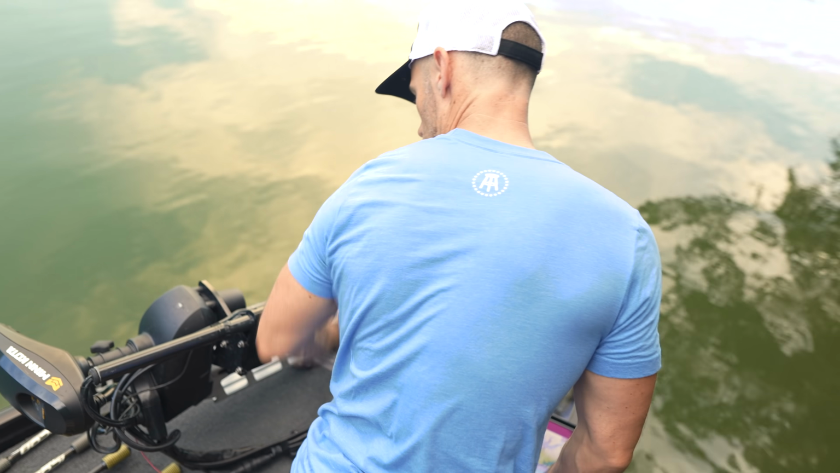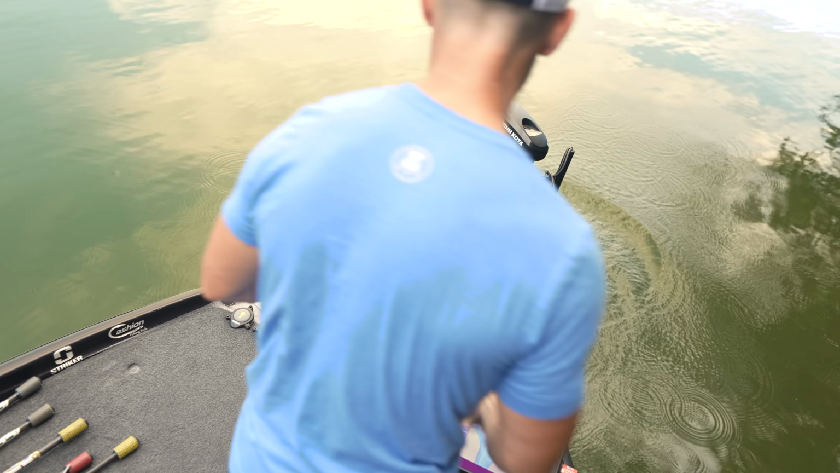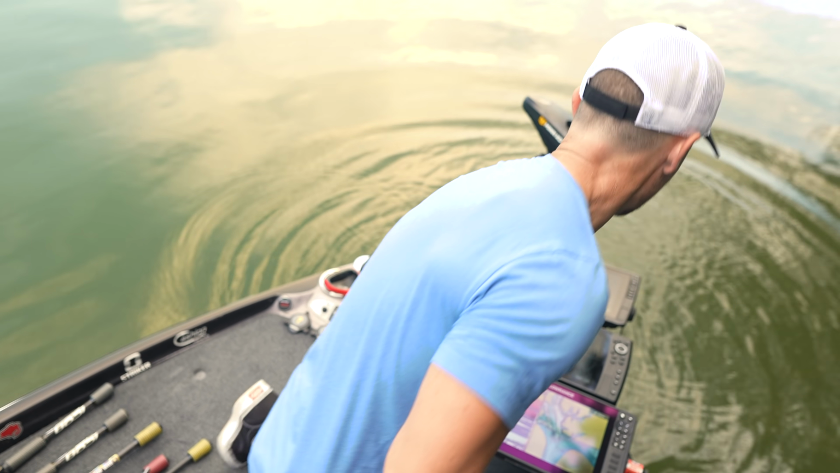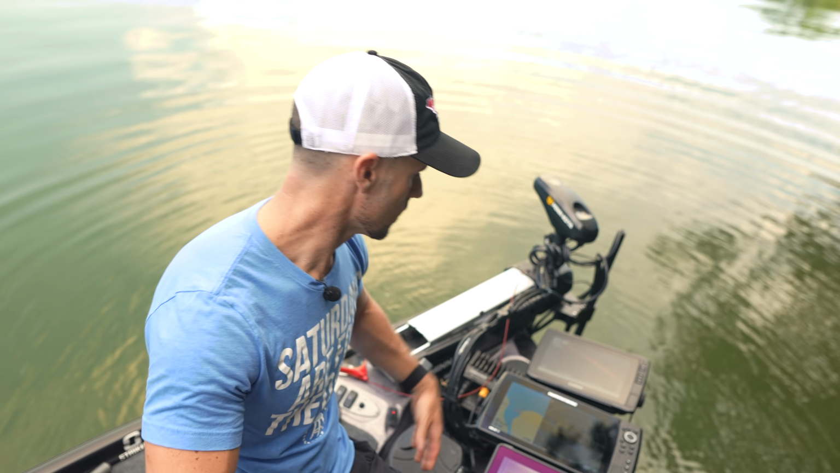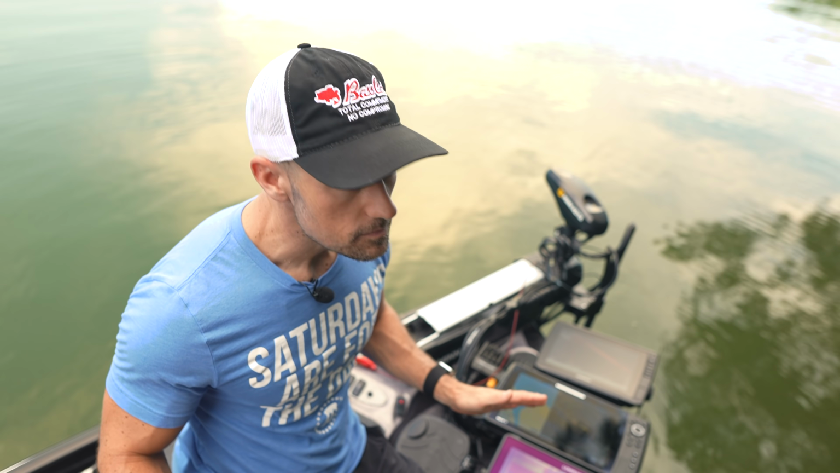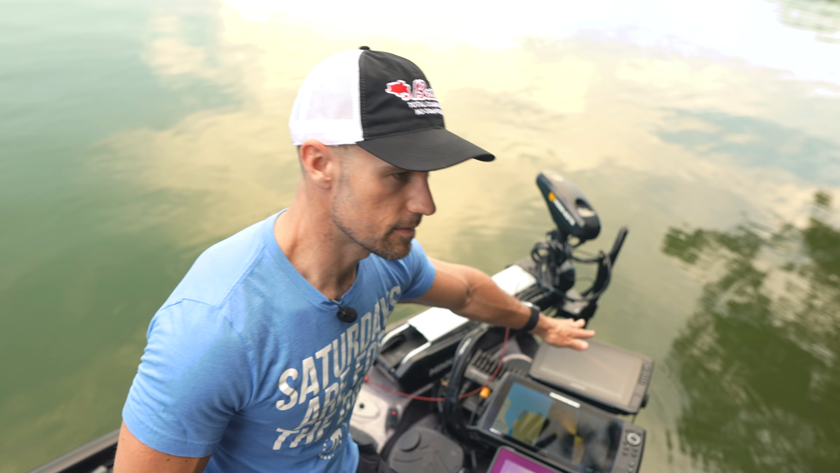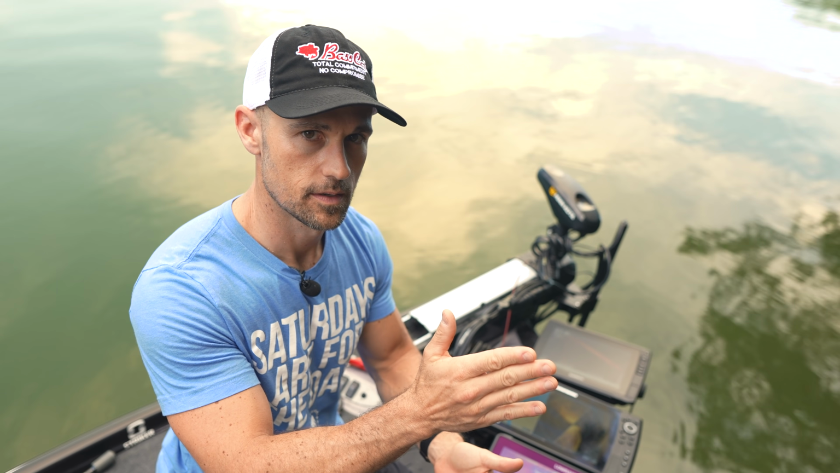I'm gonna drop the trolling motor back down and show you. The biggest deal for me, a lot of people, if they're not familiar with LiveScope or Active Target or whatever, they think, oh, it's cheating because you can just look out there and see the fish. Not exactly. I'm just telling you right now, that ain't the deal. I would say at least 60% of what this does is that it shows you where the cover is instantly.